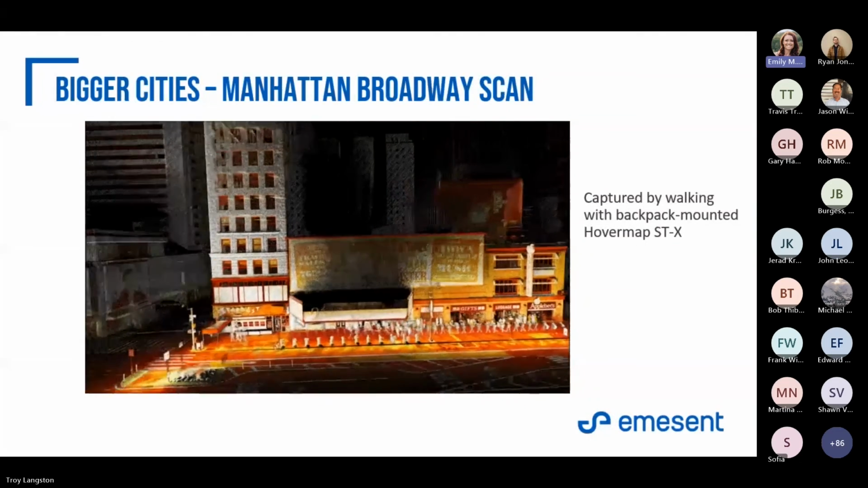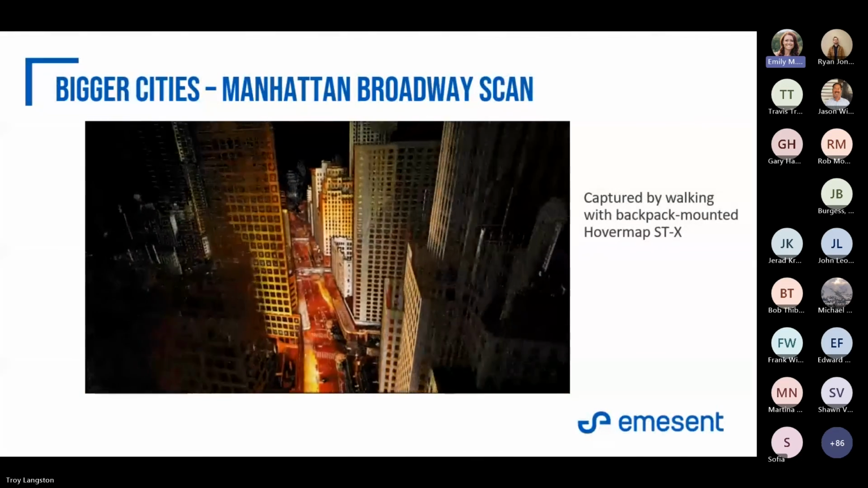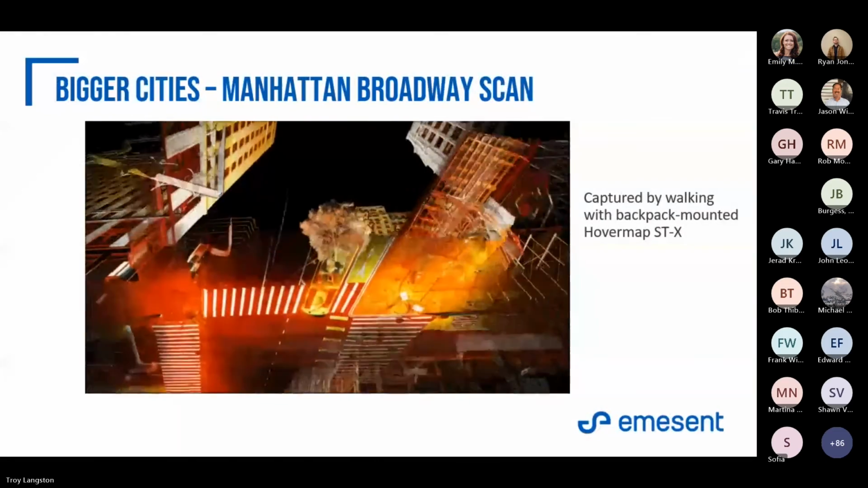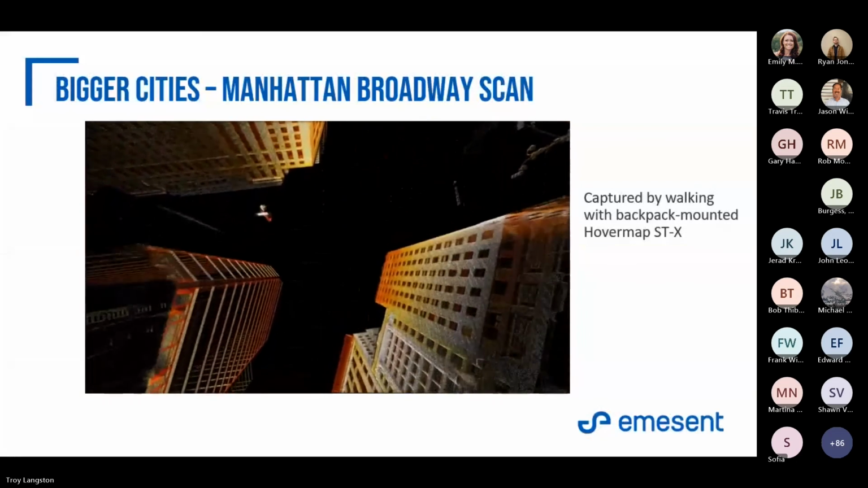What did you use to create this fly through? I think my team, so we can do it in Aura. I think at this point they use Cloud Compare though. Yeah, and it's cost effective.